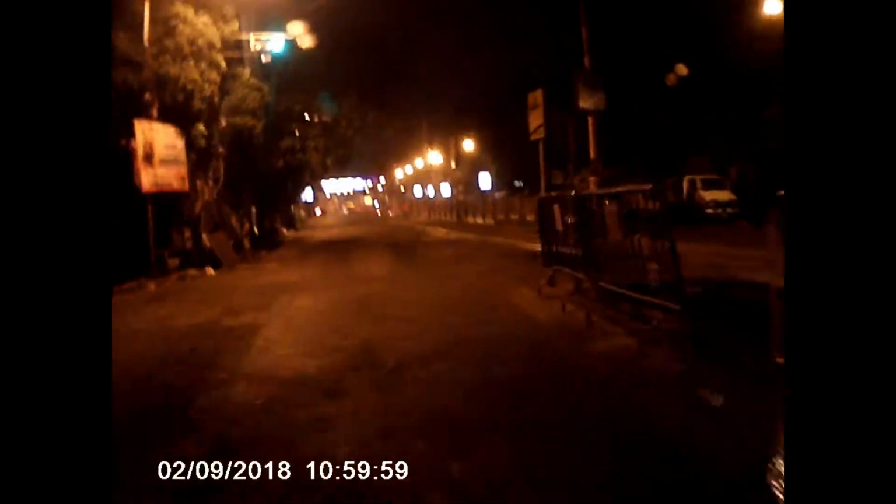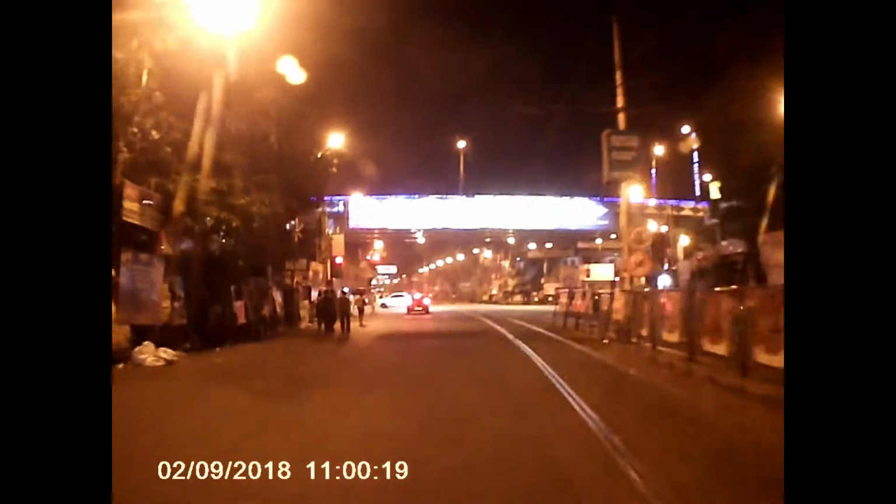So as you can see, the time is approximately 11 o'clock, and this is what it looks like in Kolkata at 11 o'clock. Now I'm at Gaudiahat Mall and returning to my house. Okay, let's see what's going on in the night of Kolkata's road.